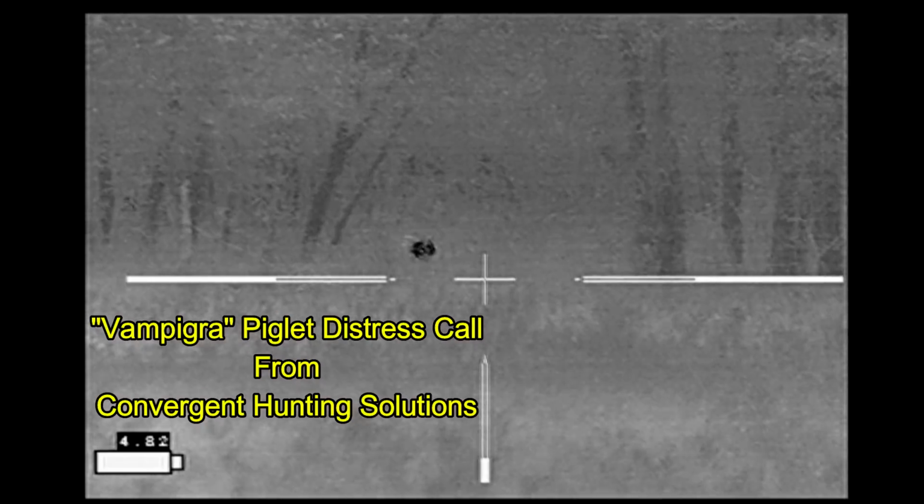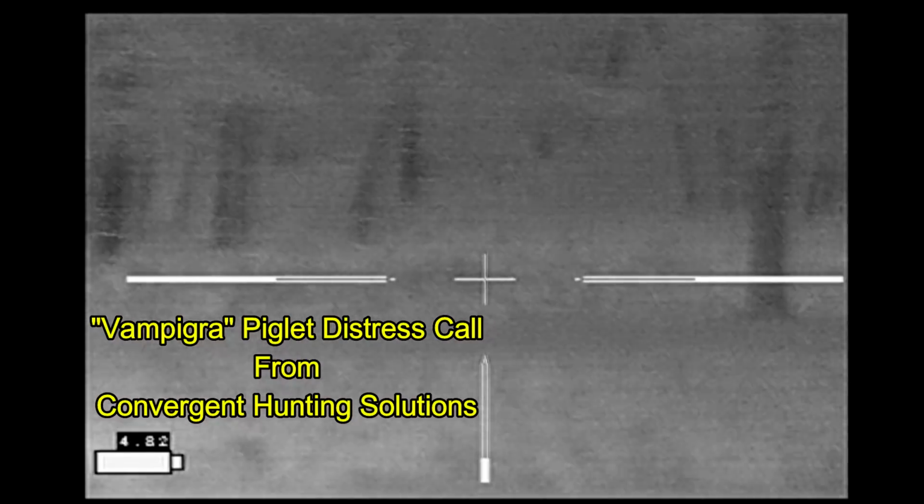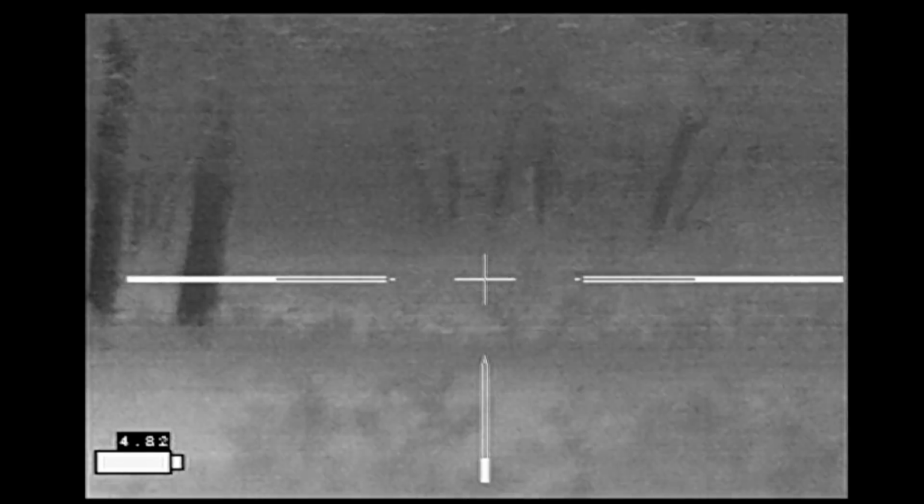and the hogs disappeared. I hung around for about an hour and a half more, didn't see any hogs, and that ended it for the night.